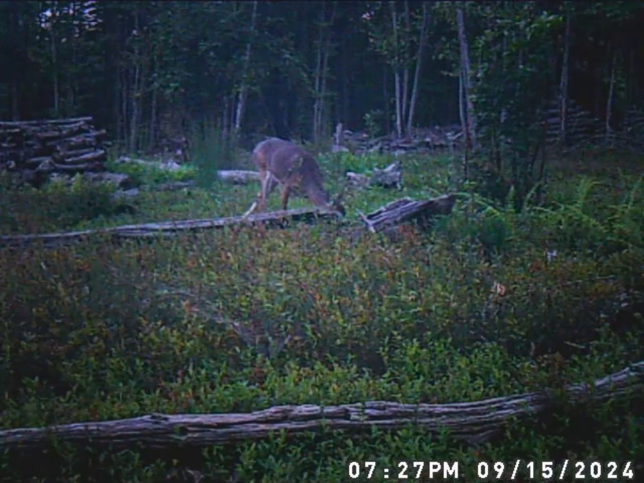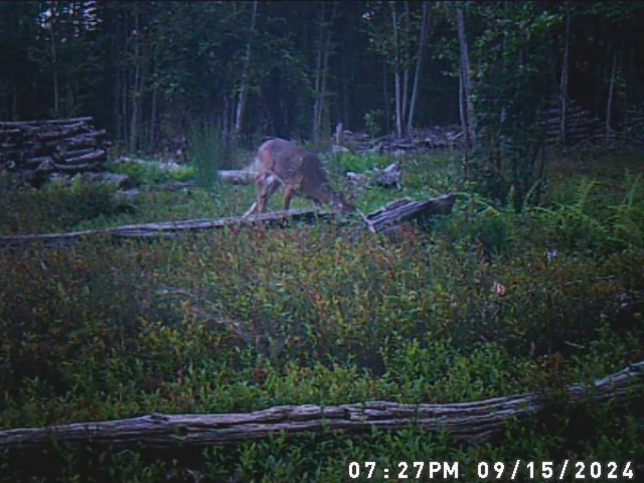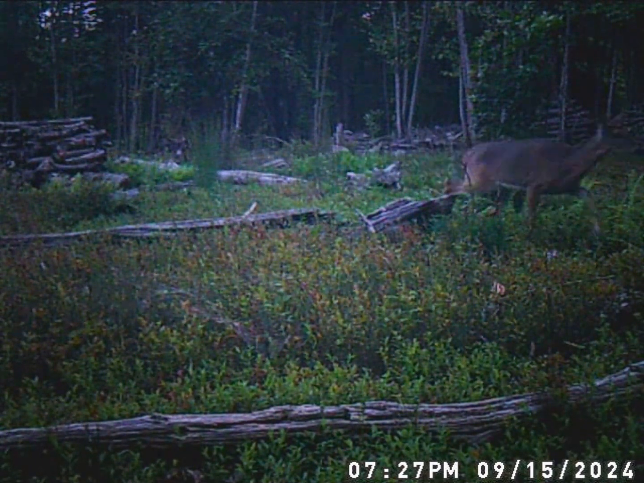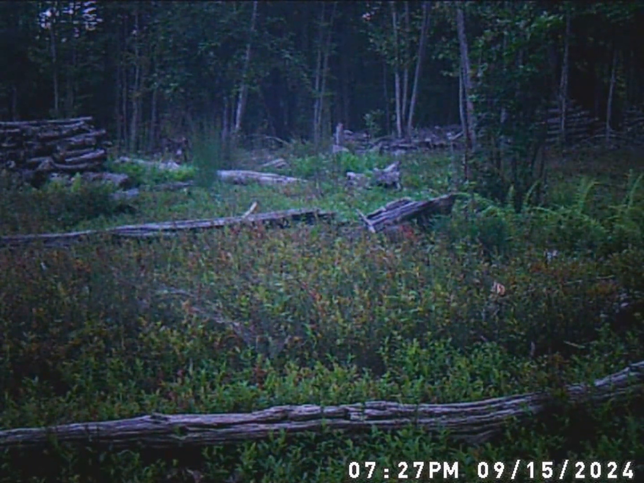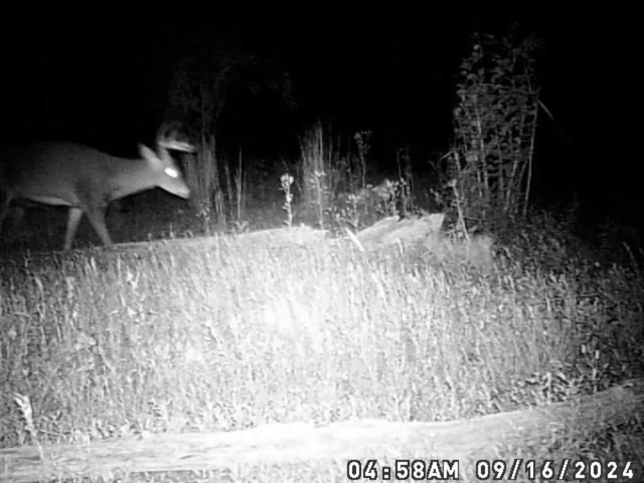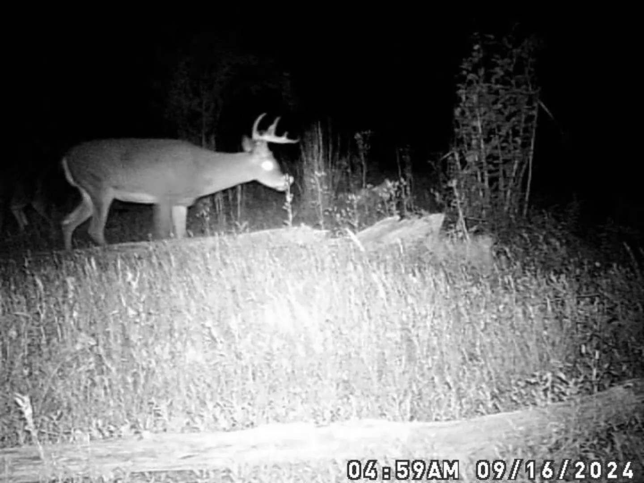They seem to hit the pokeweed in the spring and in the fall. Another doe in here feeding.